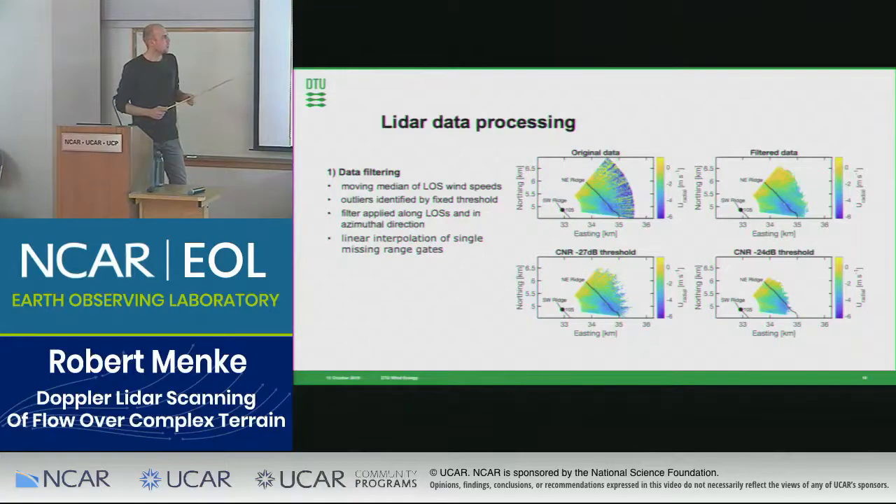So we developed a filter that is based not on the CNR value, but just on the line-of-sight velocities. We assume that there's a certain continuity in the wind speed. If one range gate says it's 10 meters per second and the next one says the opposite direction, there has to be something wrong.